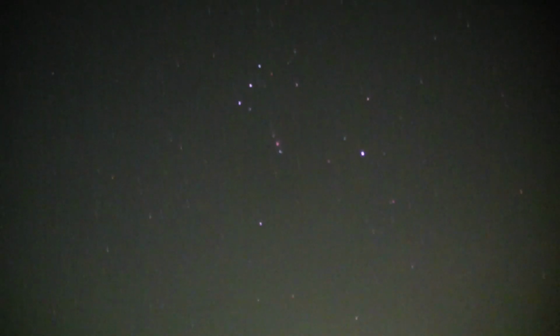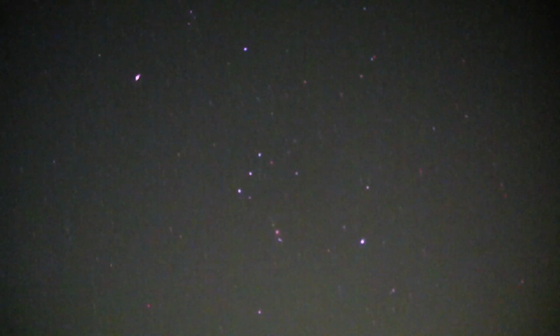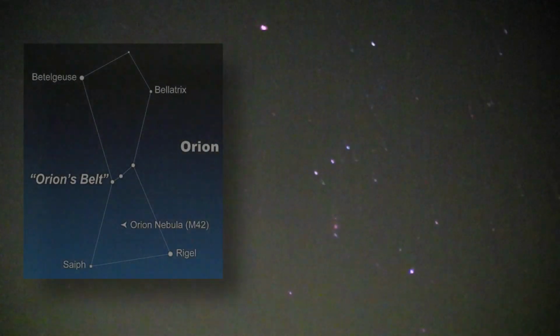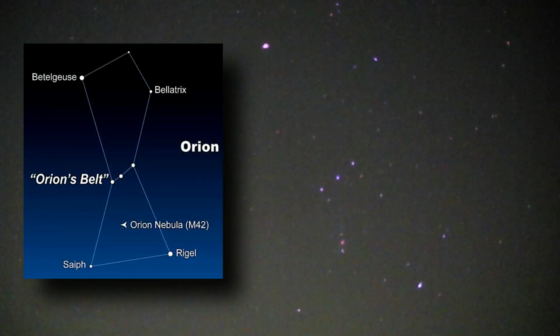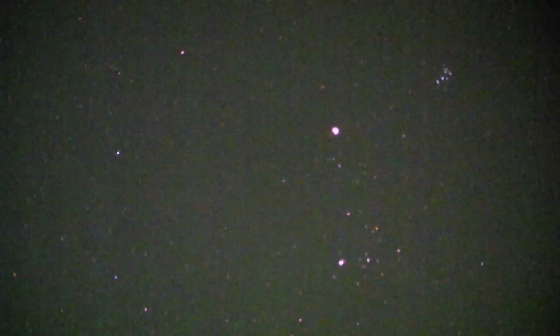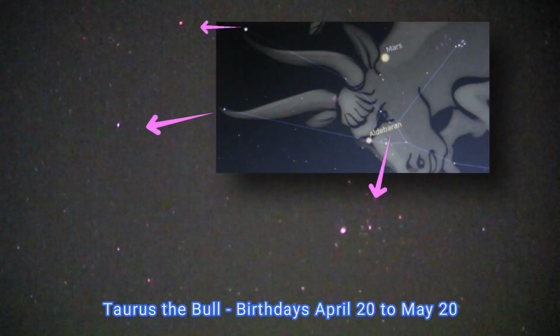Between December and March of any year, northern hemisphere anyway, we can see Orion quite easily and rotate it around the right way. It's not a zodiac sign, but we can use it as a starting point. So put it back the right way and go up, straight up, and we get the Hyades star cluster, that sideways V, and that represents our first zodiac sign of Taurus, the bull.